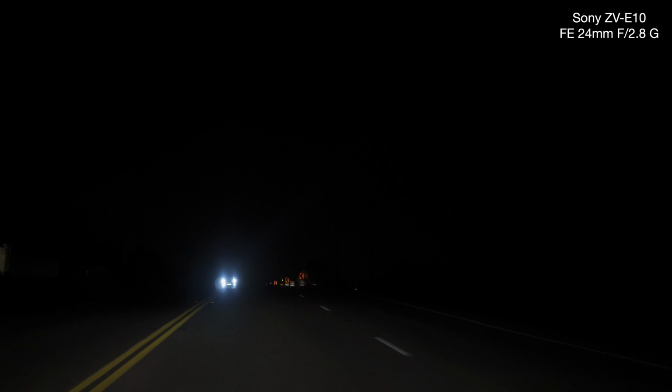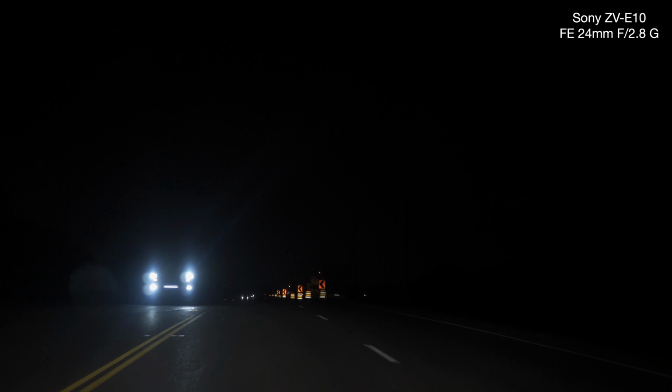Now, driving down this road, is it too dark? So I'm going to look at the footage where it's dark and stuff. Oh, wait a minute, I can't. There's no middle lane. But if you look at the lights, it's not bad. Okay.